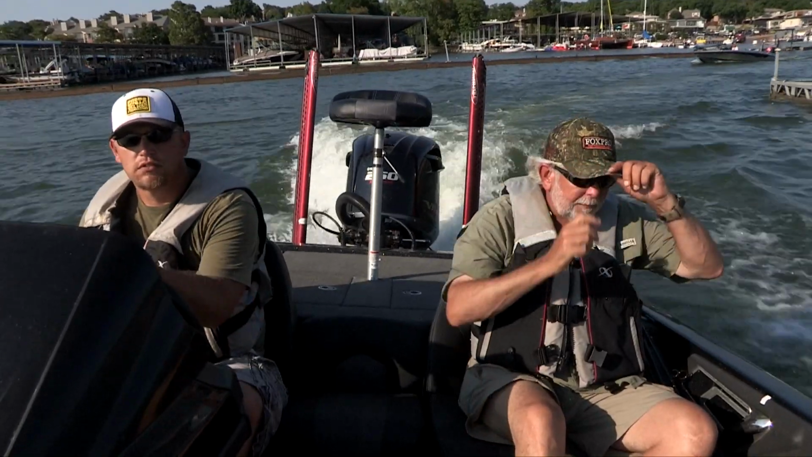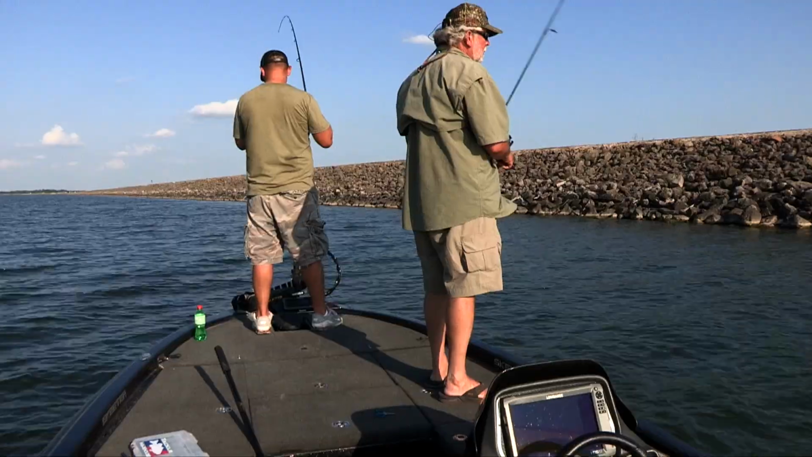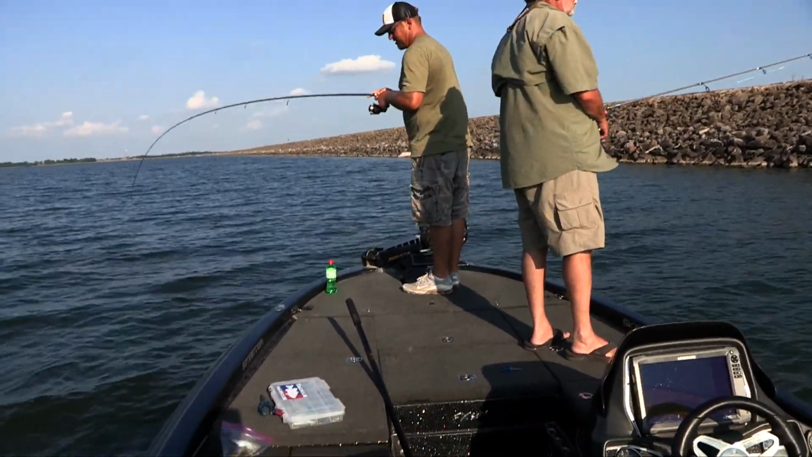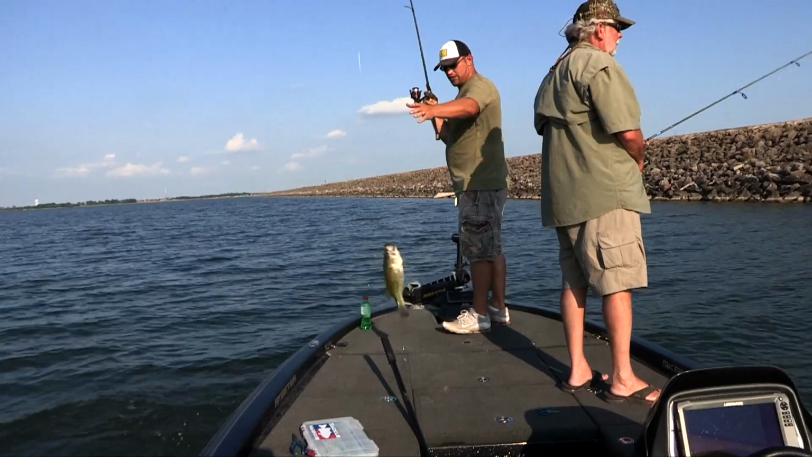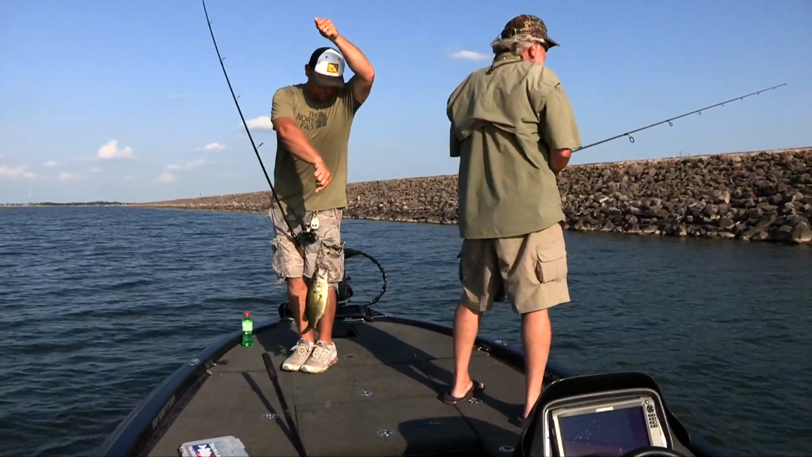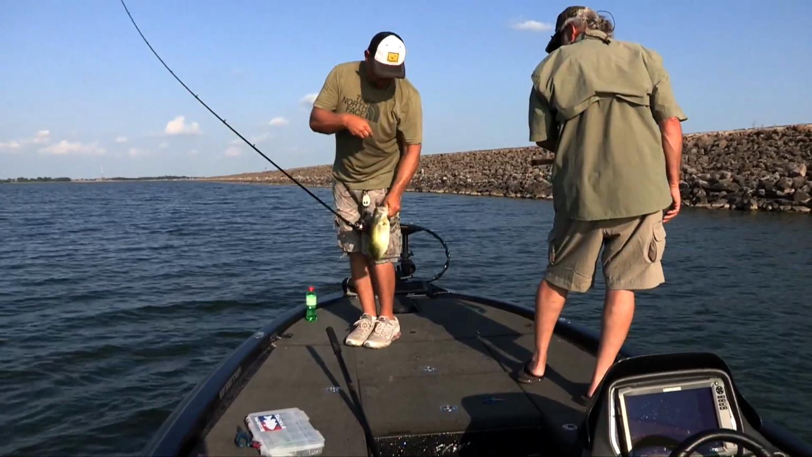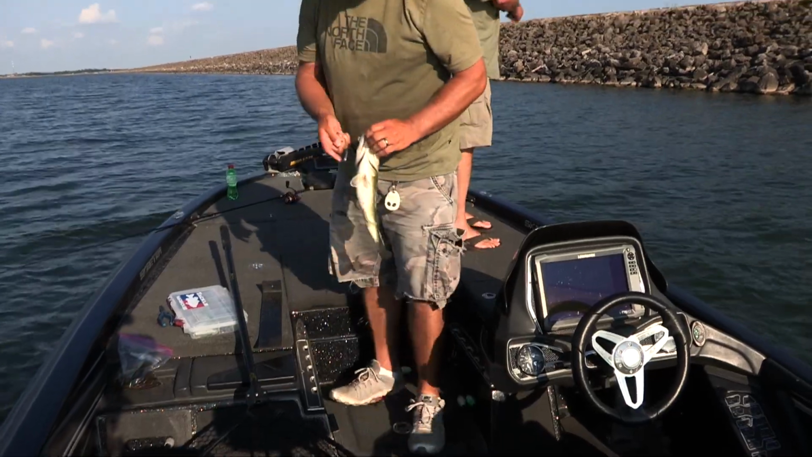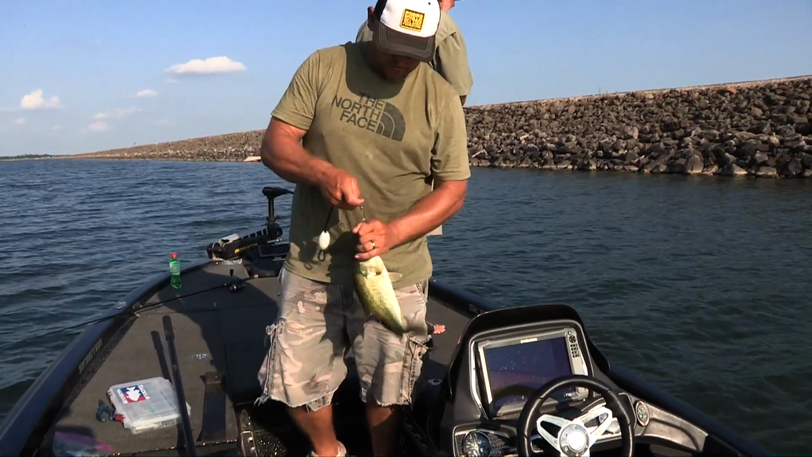We had one area we knew held bass year-round, and it's the biggest and most obvious piece of structure on the entire lake, and that's the dam. It doesn't get any more simple than that. But for early summertime tournaments, it can pay off, as there will always be some late spawners you'll bump into from time to time there. And that's exactly what we were looking for.